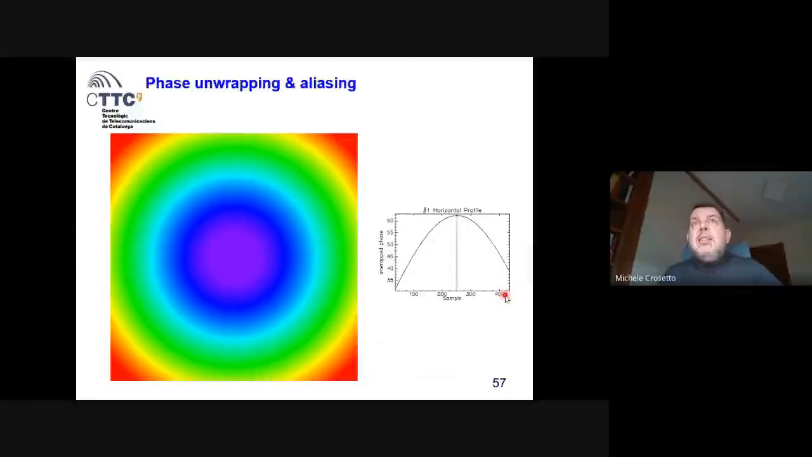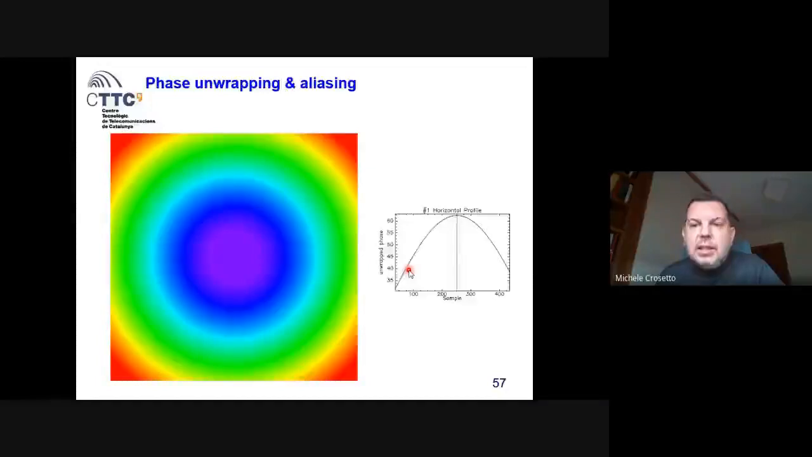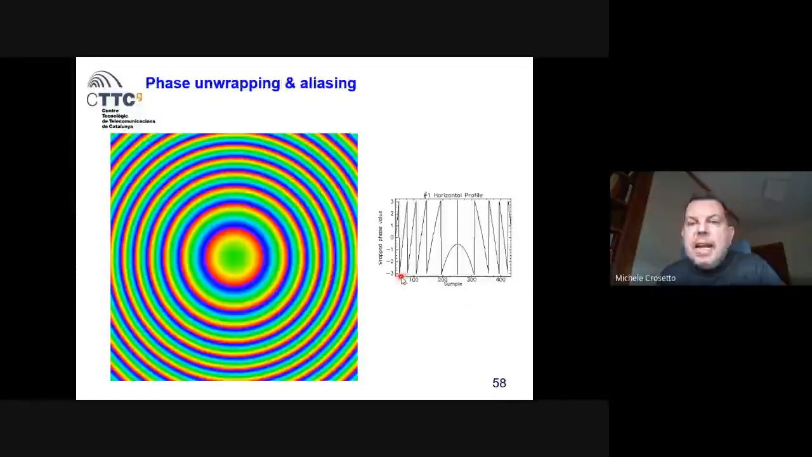If we think of observing something like this with the radar, we do not obtain such a shape of the observation, but we obtain something like this. This is the same object seen by the radar. Every time the phase arrives at 3.14, so at pi, it jumps to minus pi, and then again to pi, and jumps to minus pi. So what we can say is that the observations coming from the radar are ambiguous.